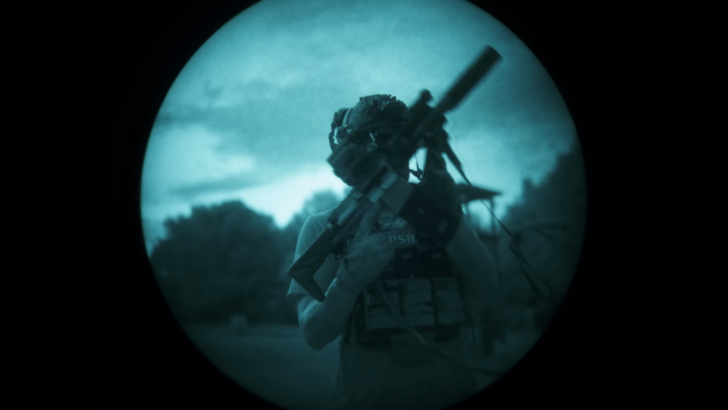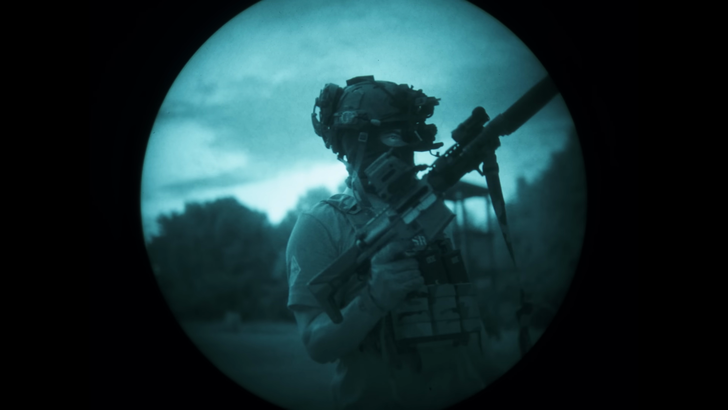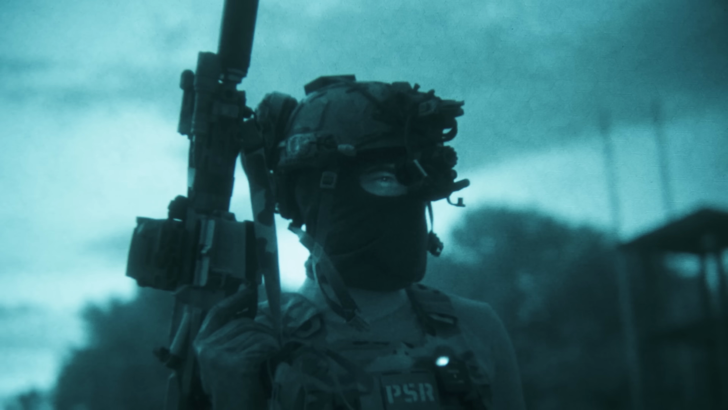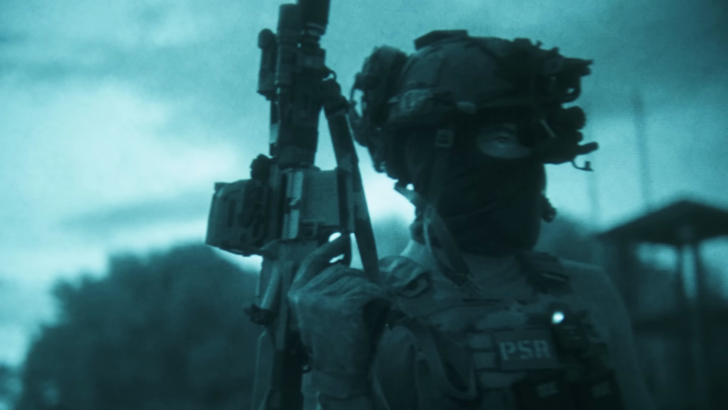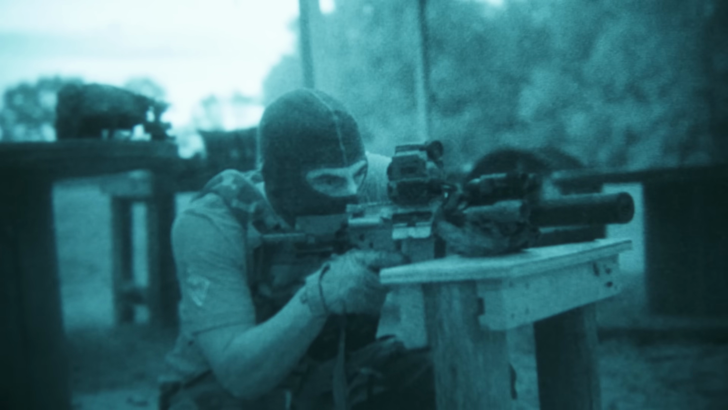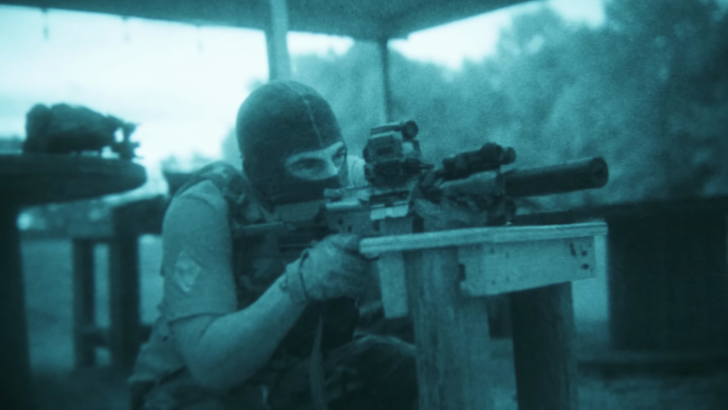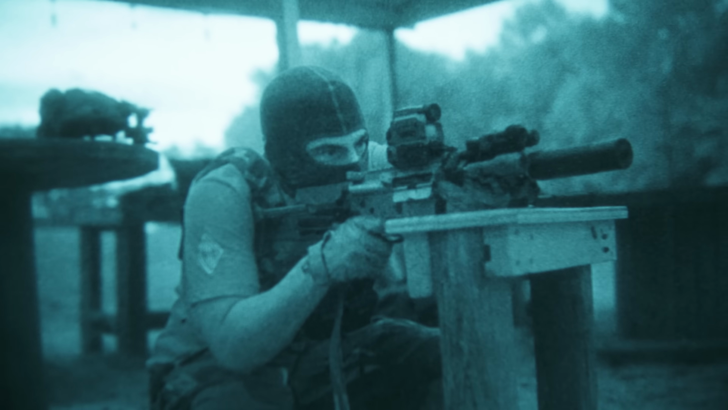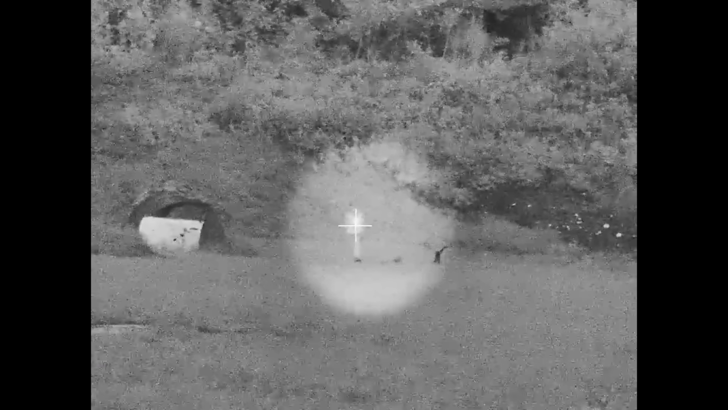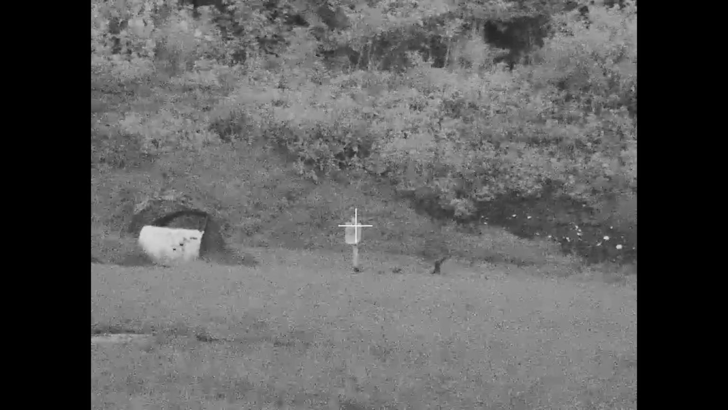Woo! Nice. Subsonic 220 grains. All right, well, it's starting to get a little bit darker here. I want to see what this Holosun looks like through, if we can record through that, which I think we can. Let's check that out. All right, let's try the DRS-NV from Holosun. I'm already noticing it's a little bit grainy, but we're recording now, so you should get a good picture here. And this is what it looks like with the illuminator. Pretty sweet. All right, here we go.